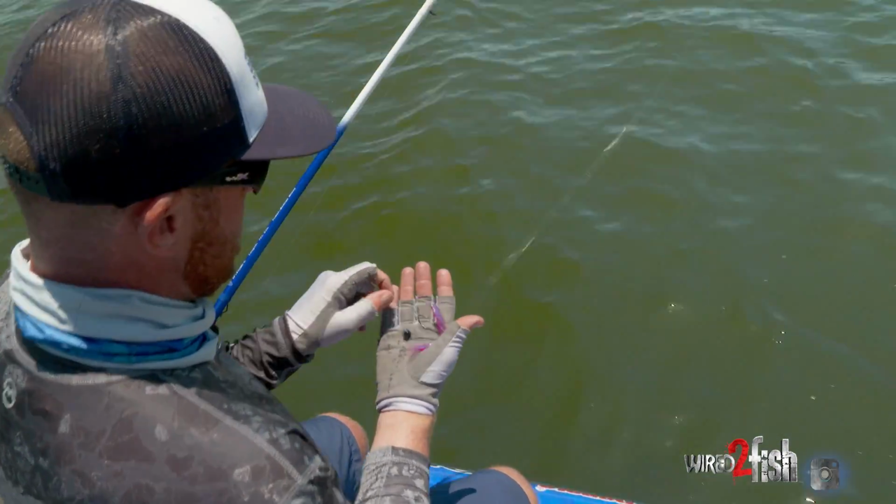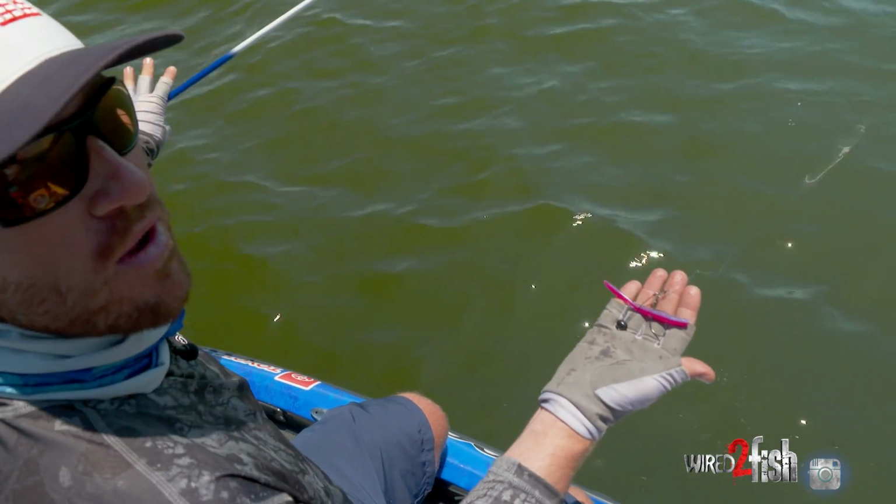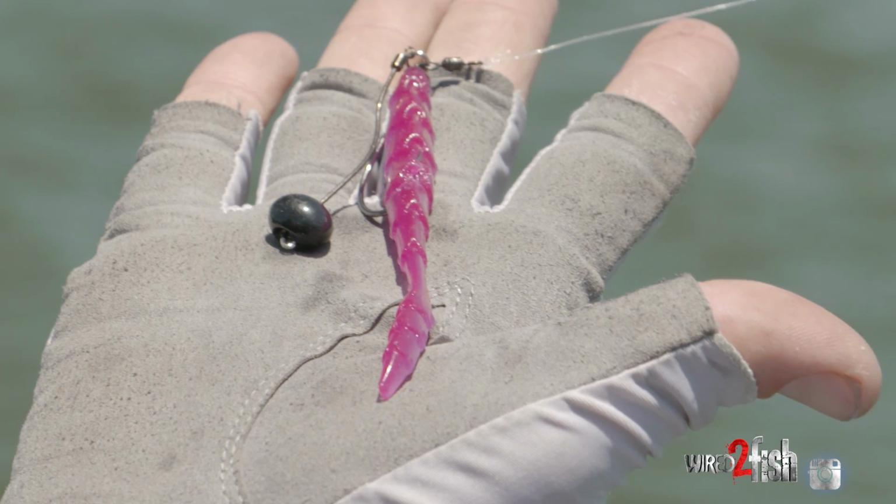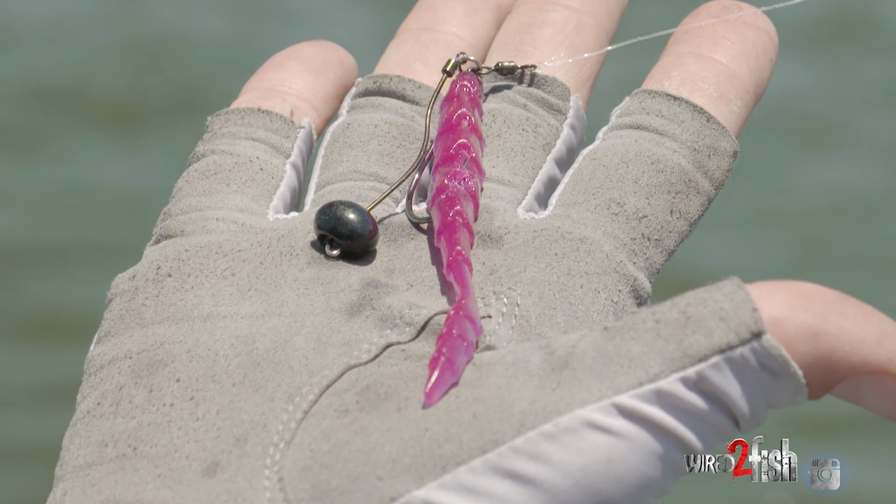So that's what I do a lot of times. The little Finesse Neko Tokyo rig, you know, to check that school to make sure that's exactly what I was seeing on my graphs. And that's exactly what I got a bite on. Now, that doesn't mean that's gonna be the number one bait that I'm throwing, but it's at least a technique that I know I can get to the bottom quick.